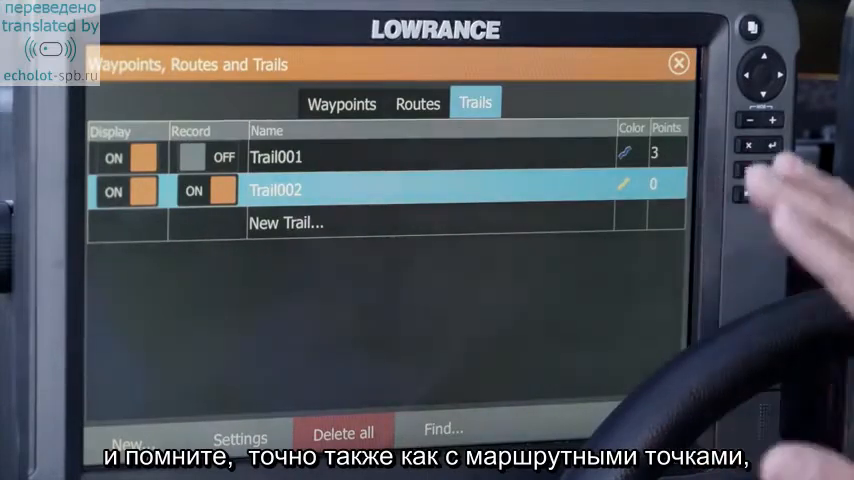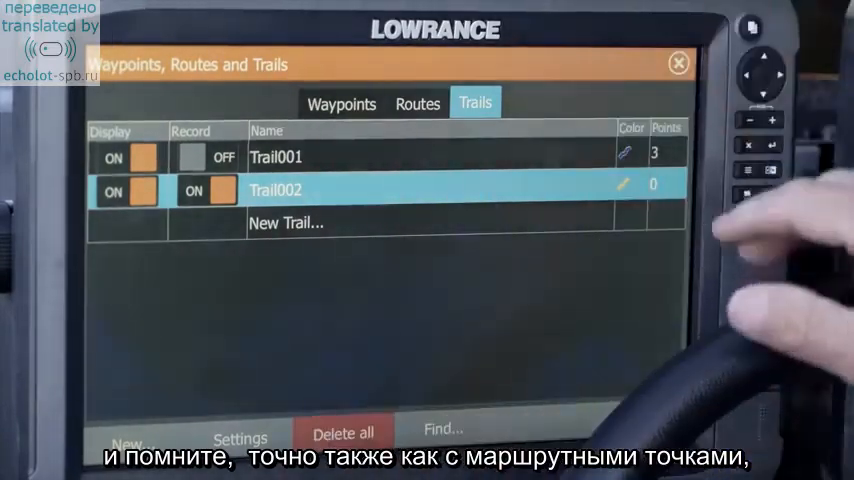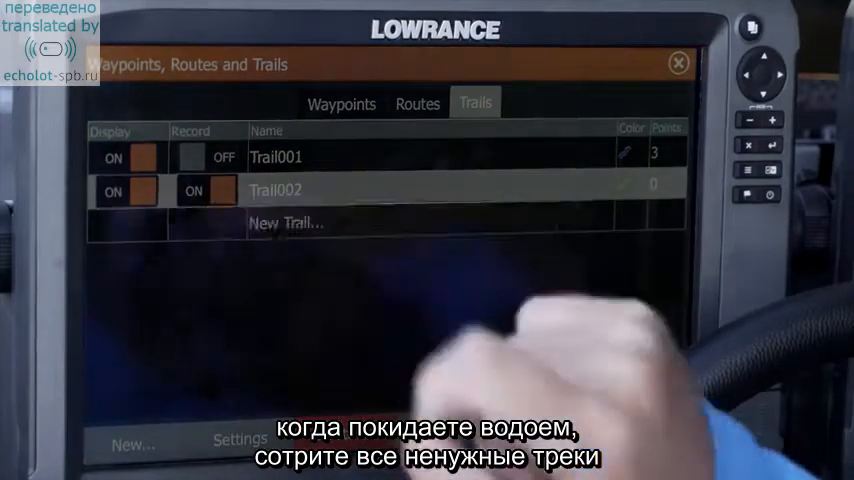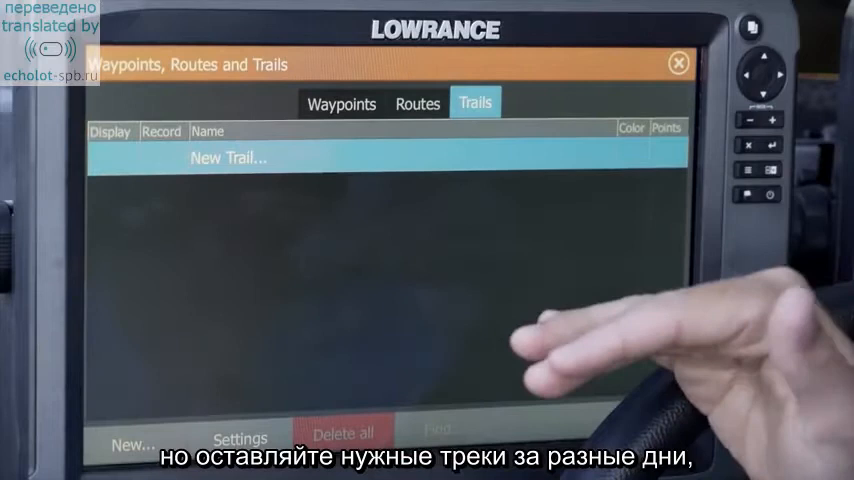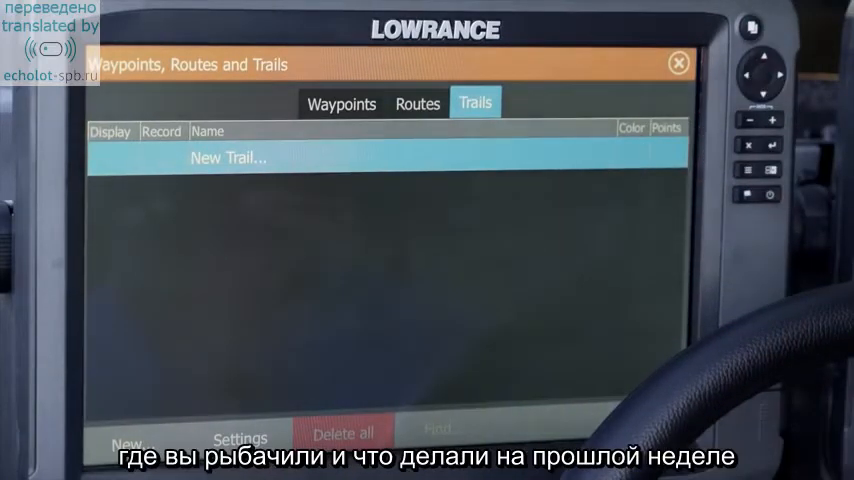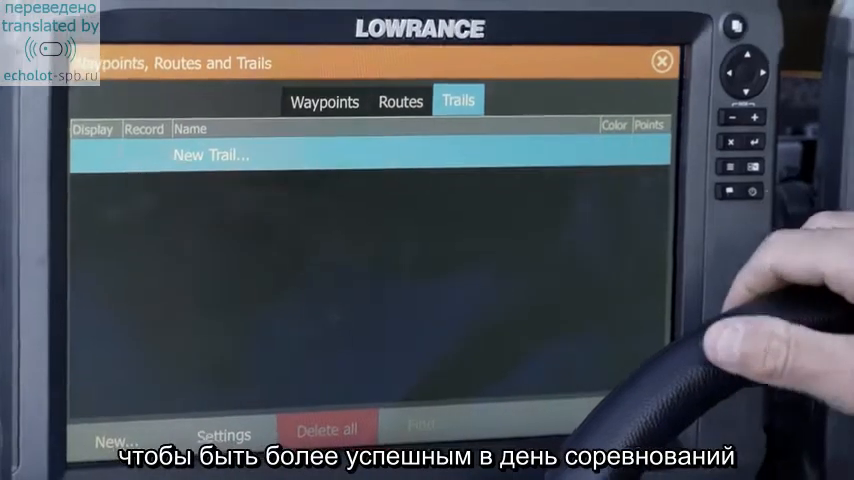And one thing you want to remember, the same as with the waypoints, once I'm done with this lake and I'm ready to move on somewhere else, I'm actually going to go in and select delete all trails and delete them out of my unit. It helps my unit run at top speed all the time, but having all those different trails in there for different days helps me mentally organize where I've been and what I've done in the past week on that body of water to help me be more efficient on tournament day.